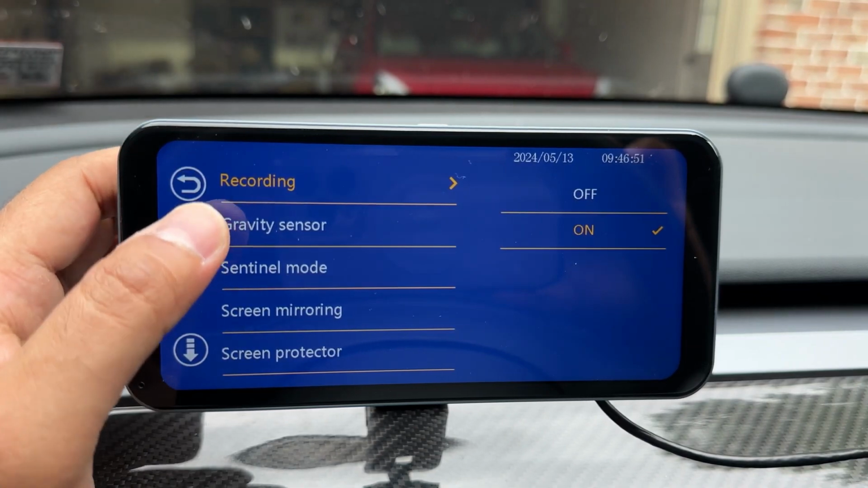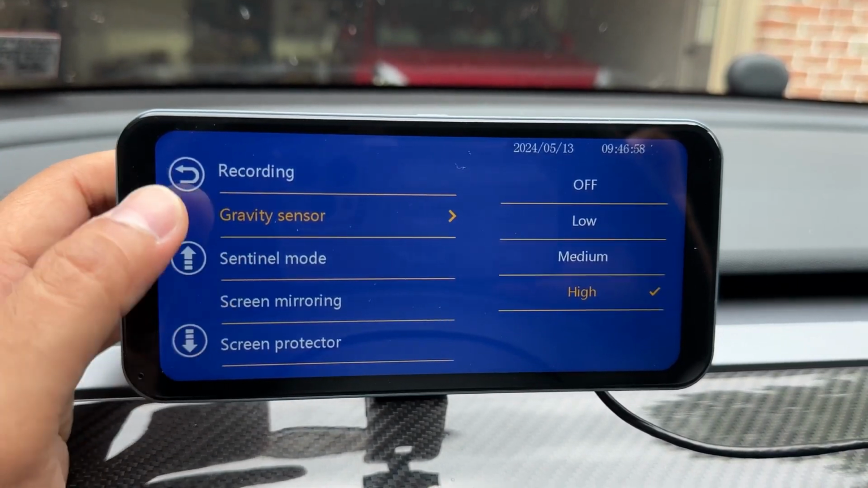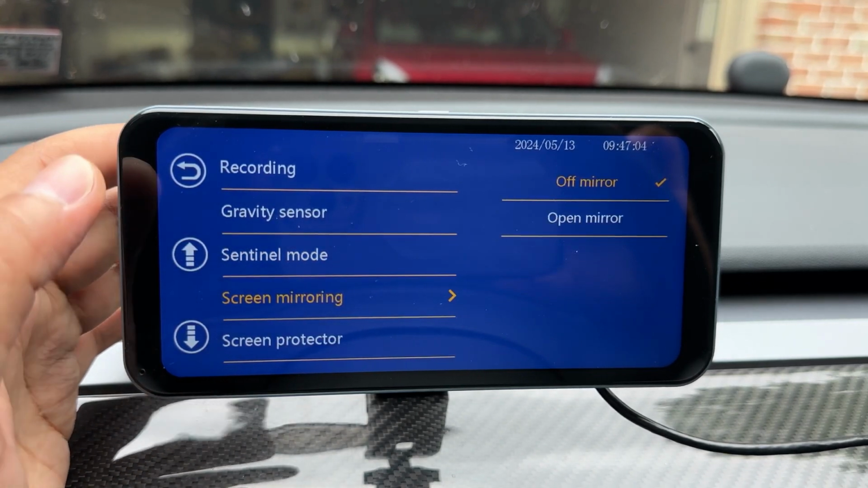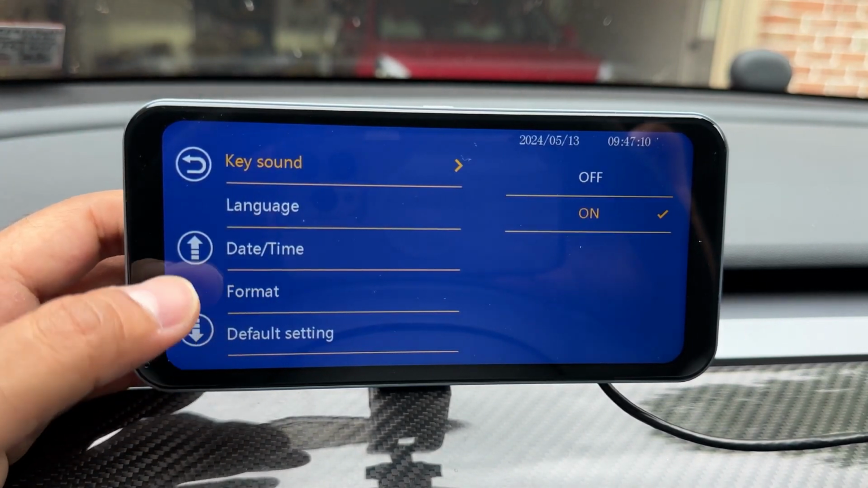Recording on or off. Of course, recording is on. Gravity sensor, if it detects that the car got hit or something, it will record just like any other dash cam. I don't know what Sentinel mode is. It says screen mirroring. I can open mirror or off mirror, but I don't know how to activate a screen mirror. I just wanted to show you that this exists.